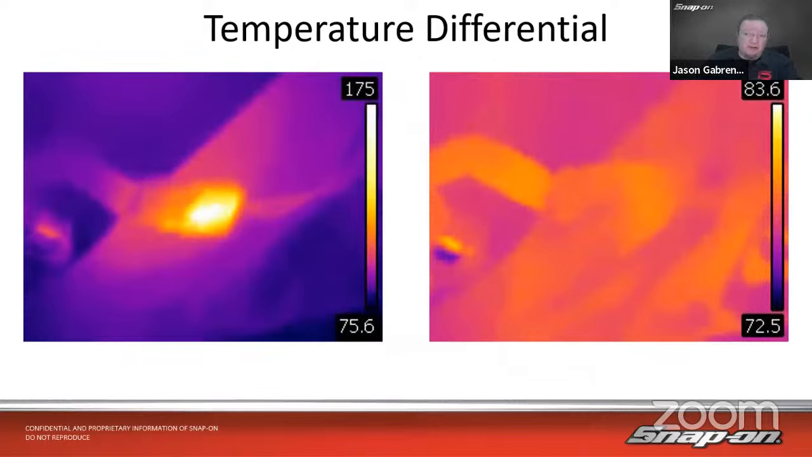So in here, on the left-hand side, it looks like the outside is really, really cold, and then the inside is really, really hot. What we're seeing is what's in the scene, what's on the screen itself. We're seeing the coldest point there at 75.6, and on the right-hand side, the coldest point is 72.5. So that's what, 3 degrees difference?